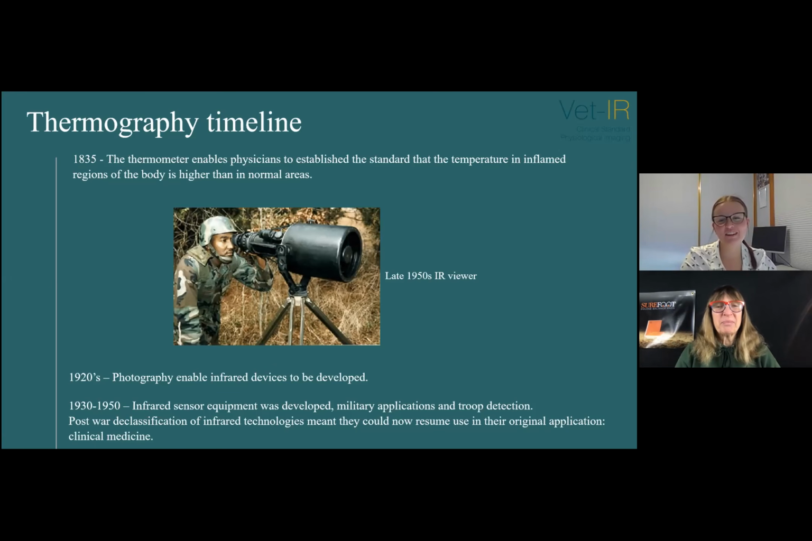And then in the 1920s, photography enabled infrared devices to be developed. And then between 1930 and 1950, infrared sensor equipment was developed for military applications and troop detection during World War II and the Korean conflict. Then thermography was considered a destructive weapon of destruction, sorry. So post-war declassification of infrared technology meant that they could now resume their original use, which was clinical medicine. So basically during wartime, they figured out that this was a great way to find the enemy.